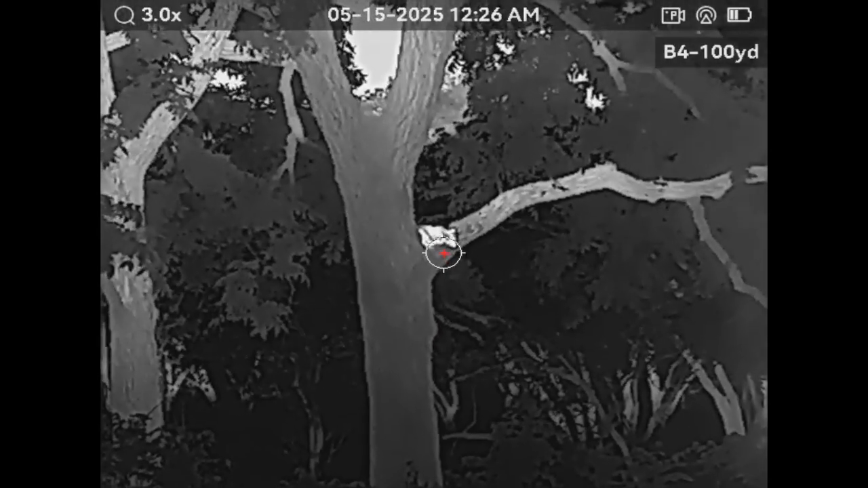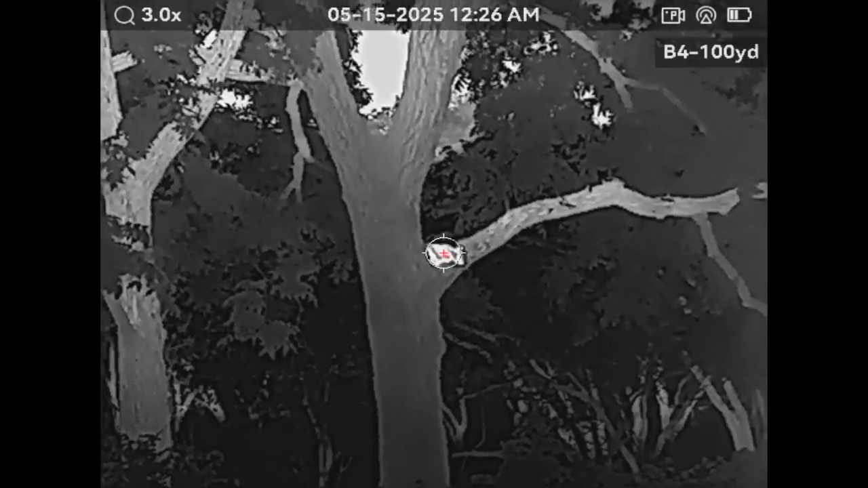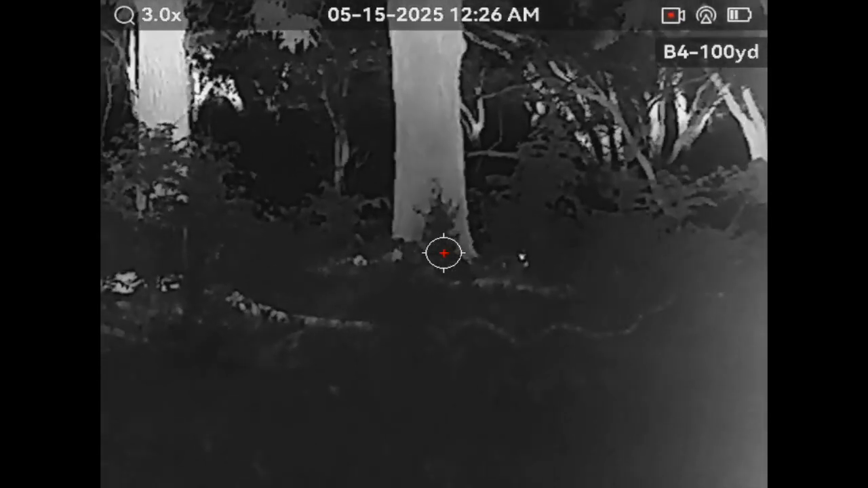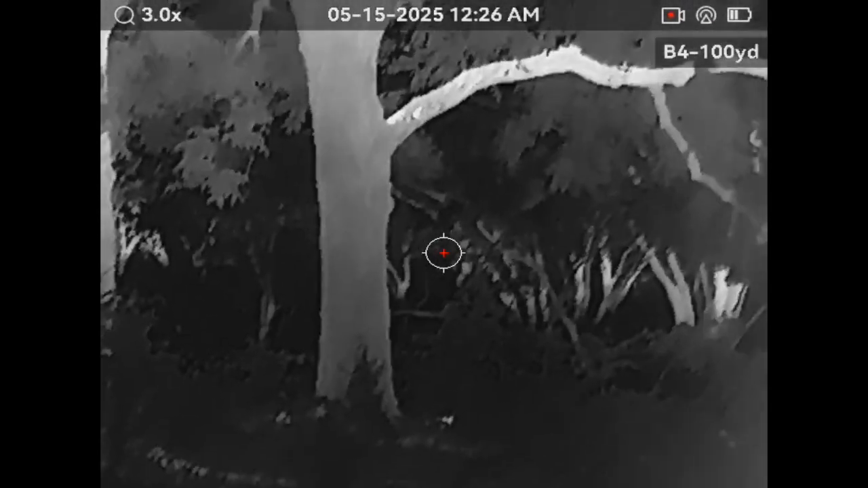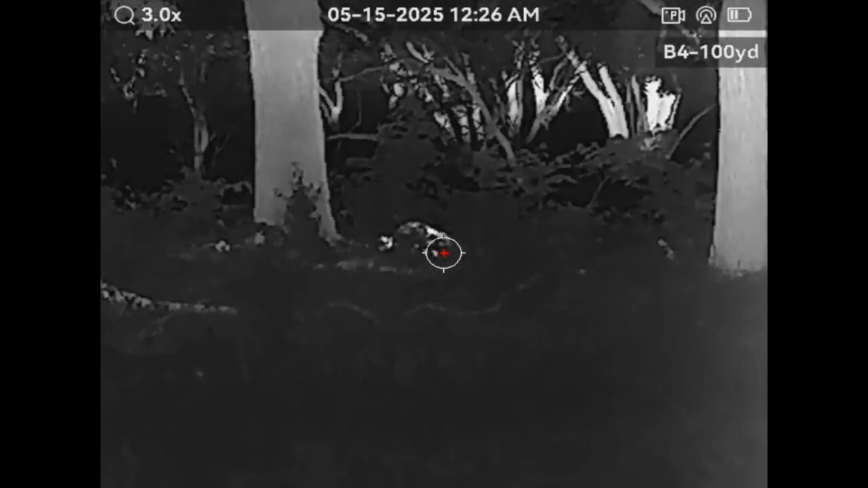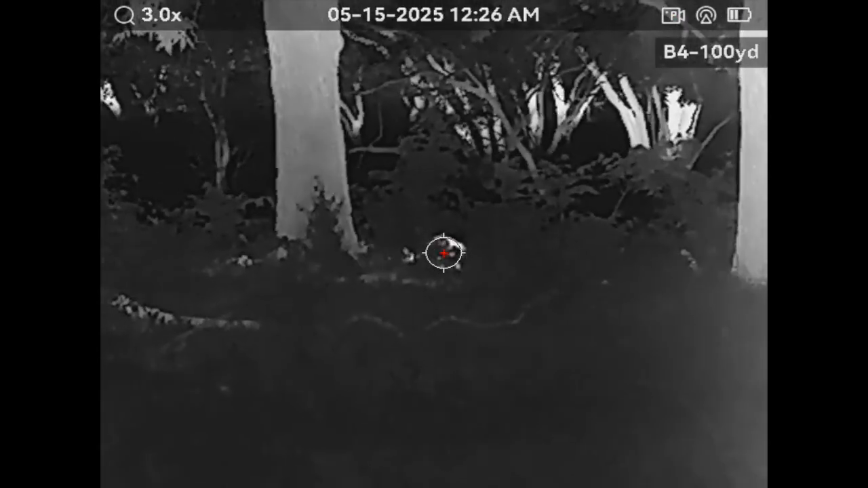I think it's a coon. Yeah, you see. There's 2 down there.